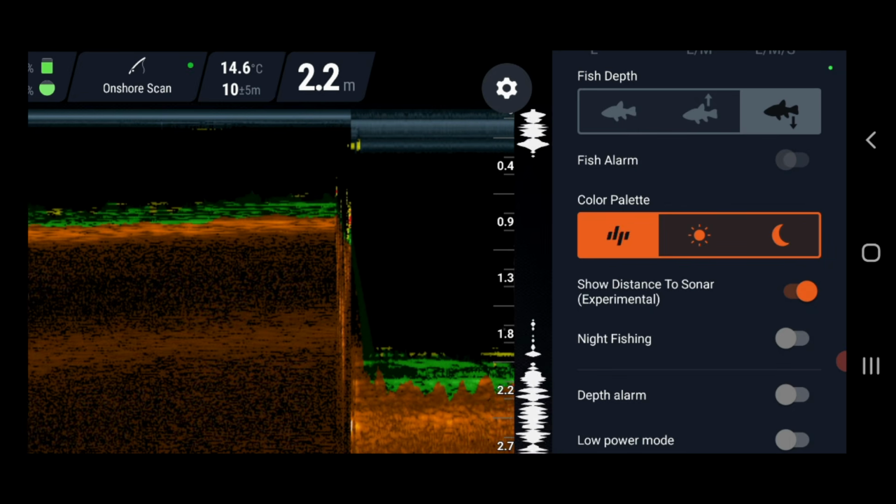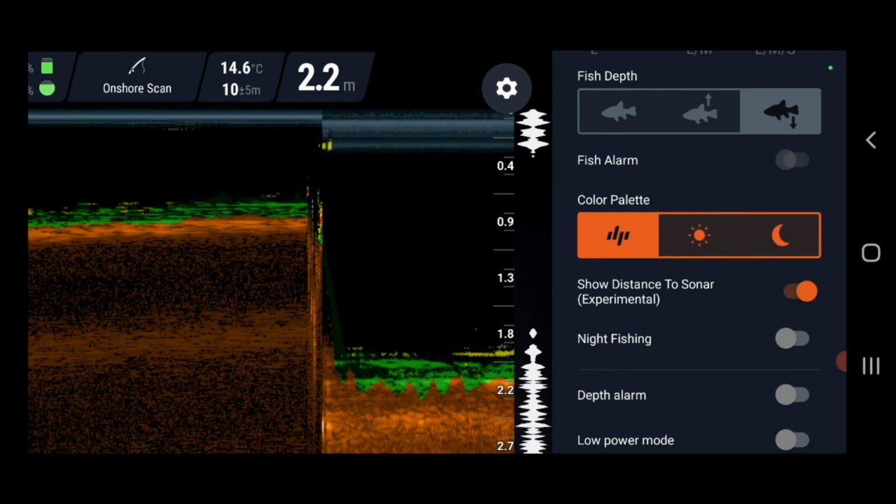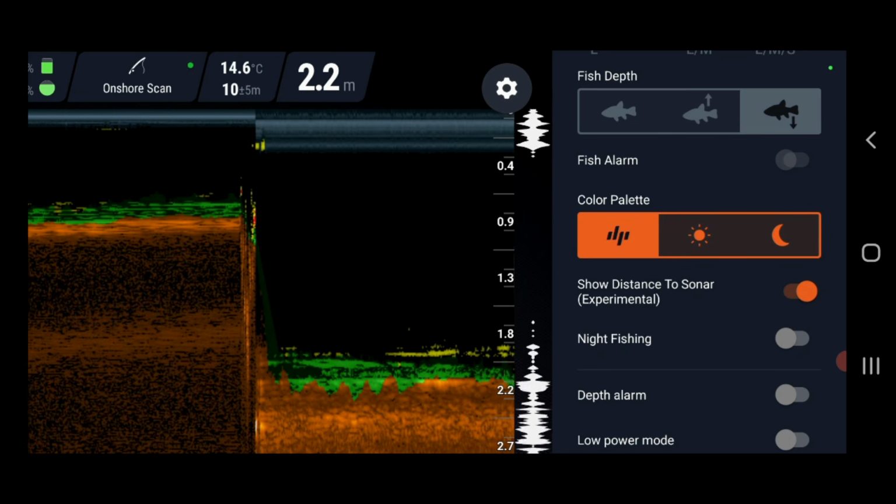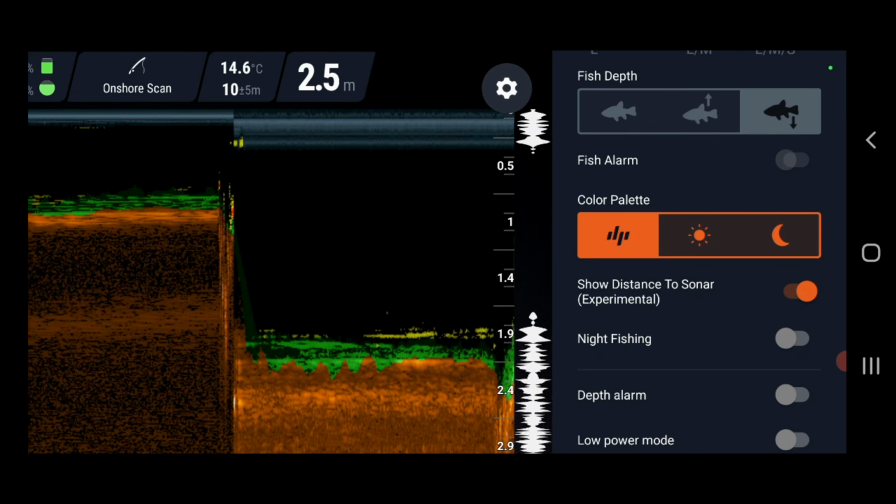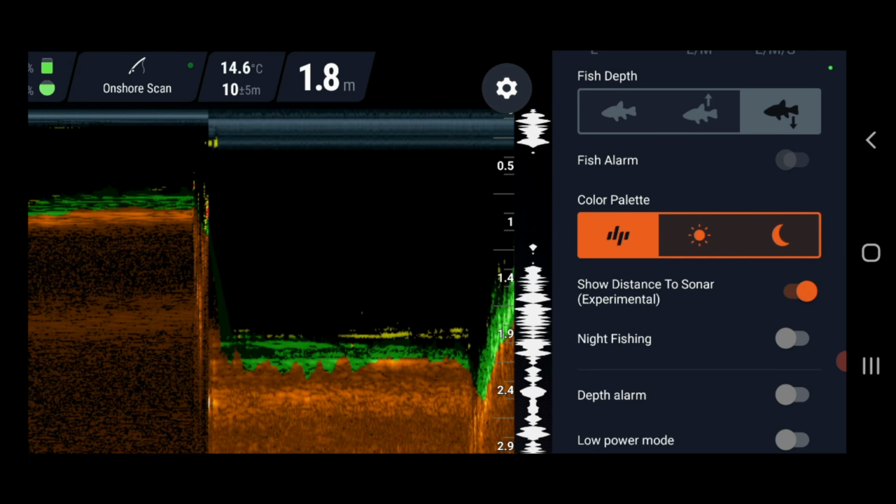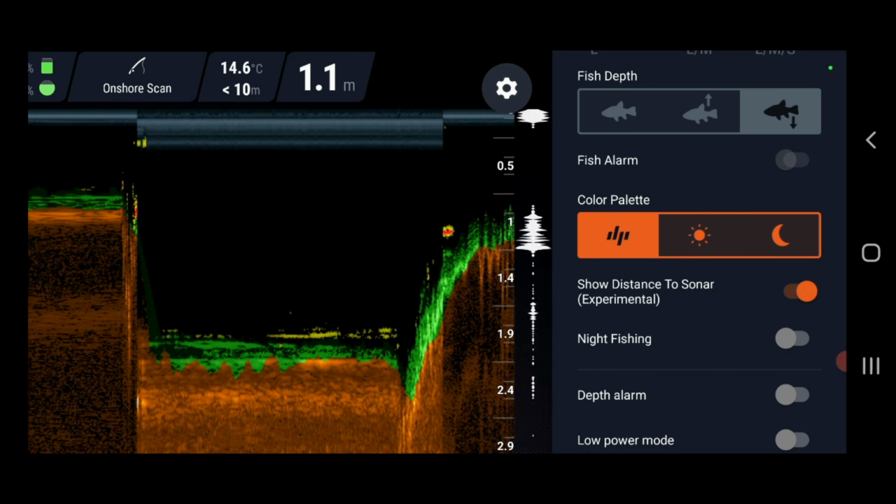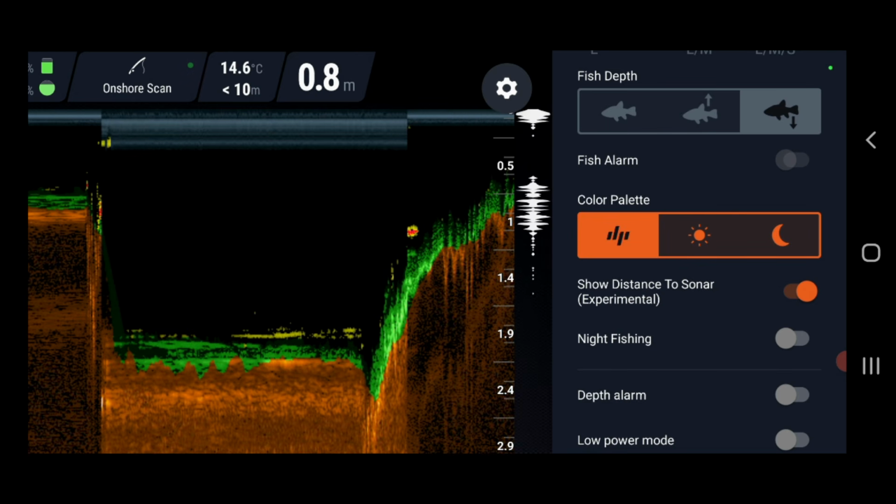It tells me that it's 10 plus 5 metres. I'm not sure what that means, but let's cast it out a bit further and see what happens. It's now saying less than 10 metres. 10 plus 5 must be 10 to 15 metres. That must be like an estimate, right.